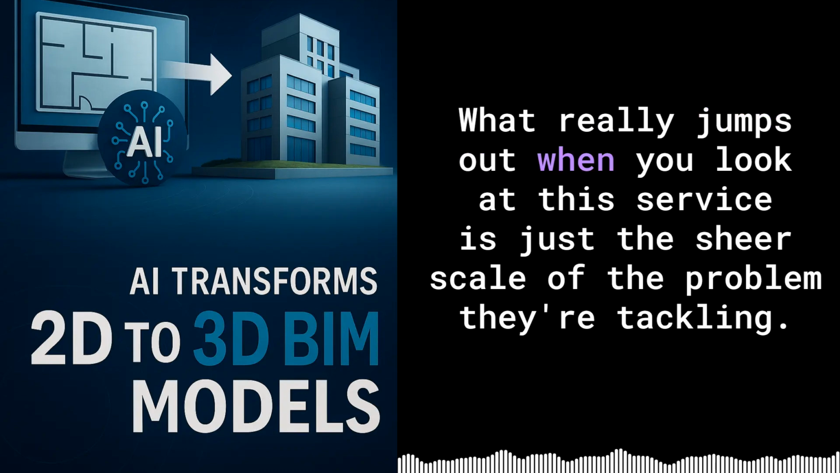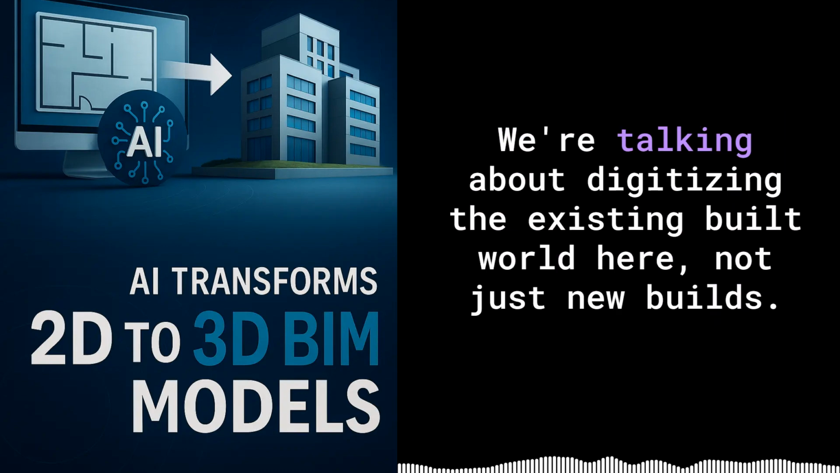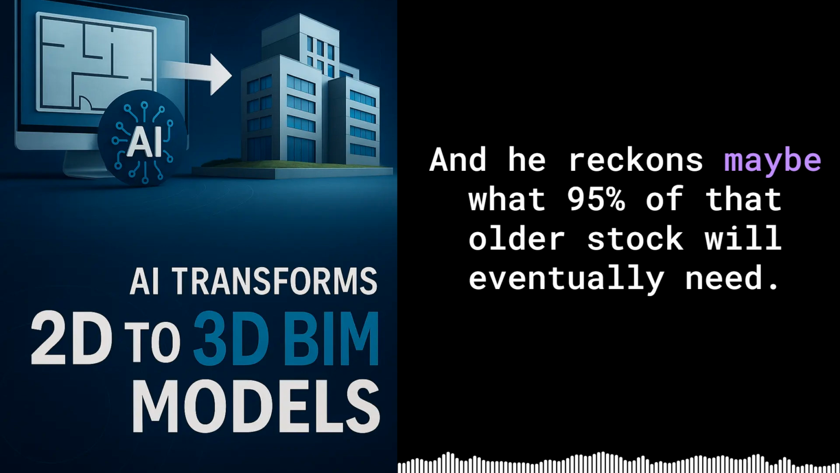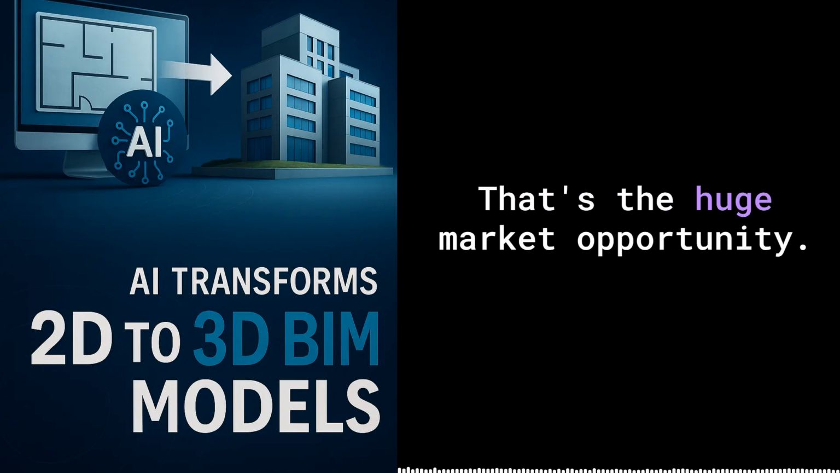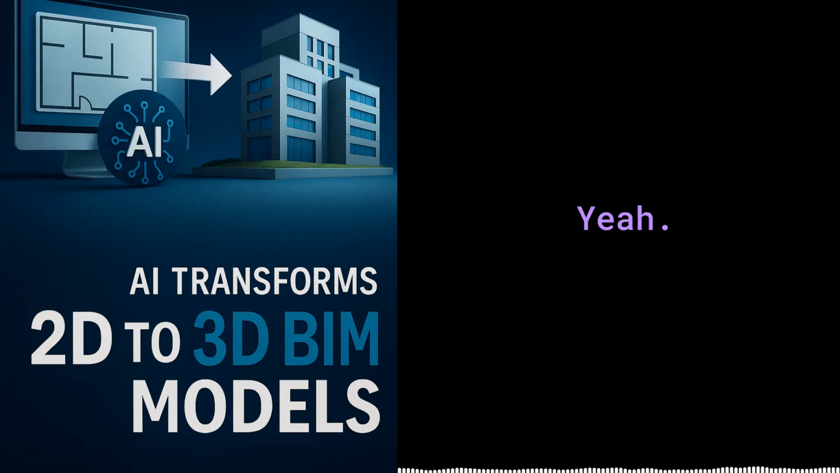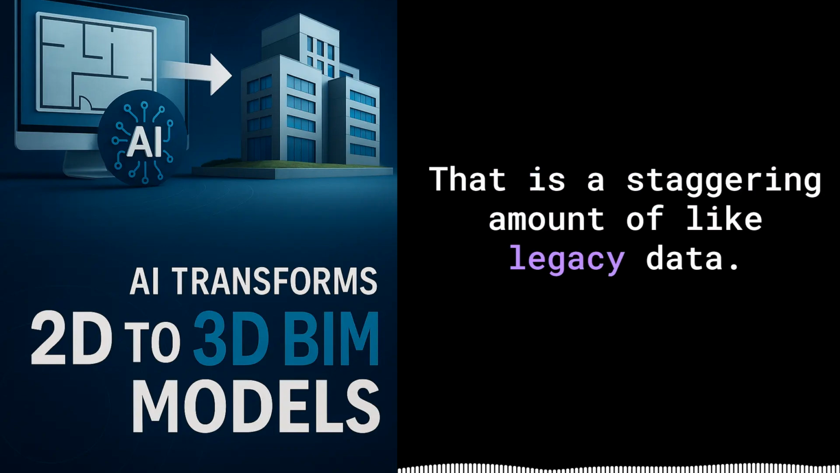What really jumps out when you look at this service is just the sheer scale of the problem they're tackling. We're talking about digitizing the existing built world here, not just new builds. Alexander Belisvac, the guy behind BIMify, put some numbers on it for Europe, something like 20 to 25 billion square meters built before BIM. Billion. Wow. Yeah, and he reckons maybe 95% of that older stock will eventually need digitizing. That's the huge market opportunity they're aiming for. That is a staggering amount of legacy data.